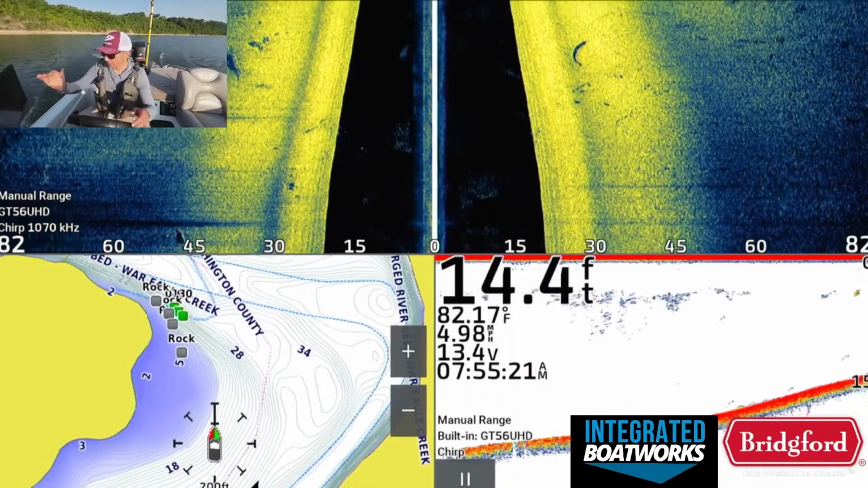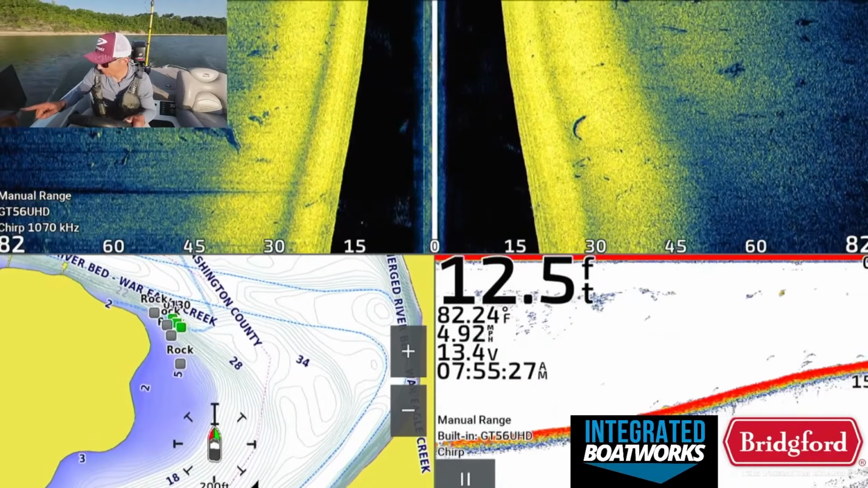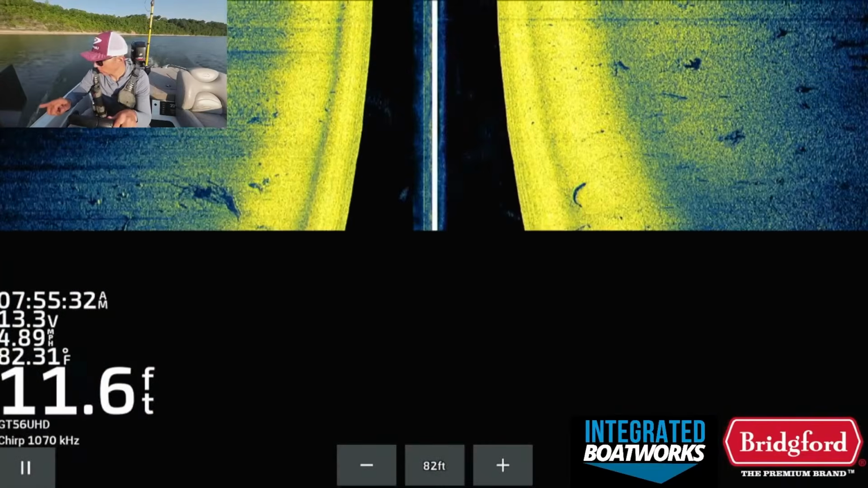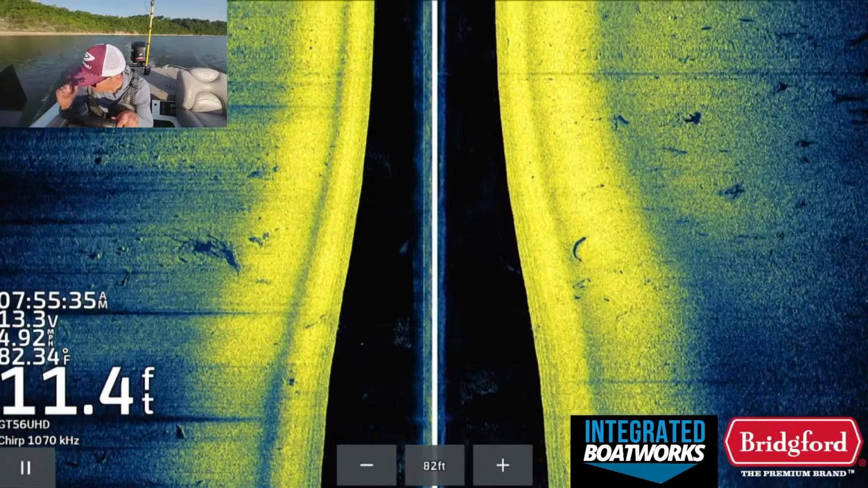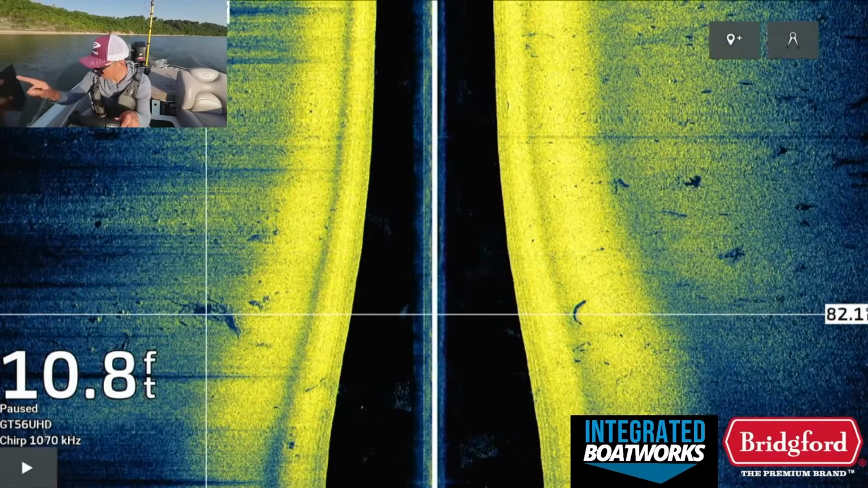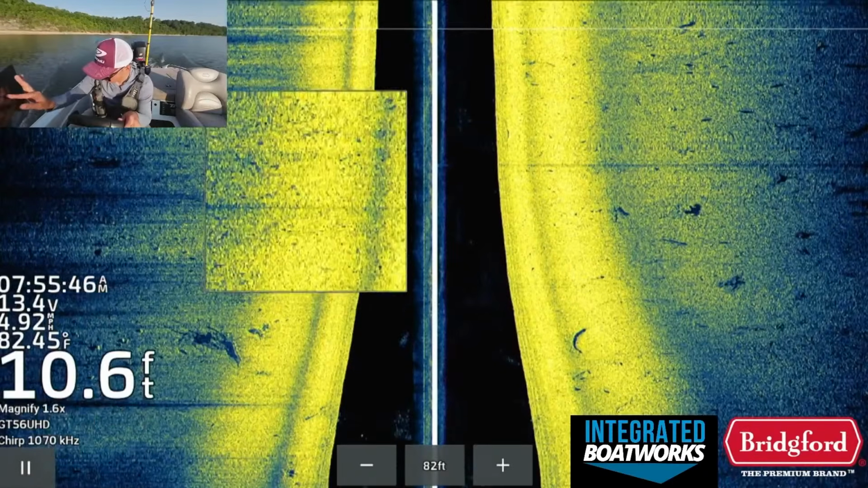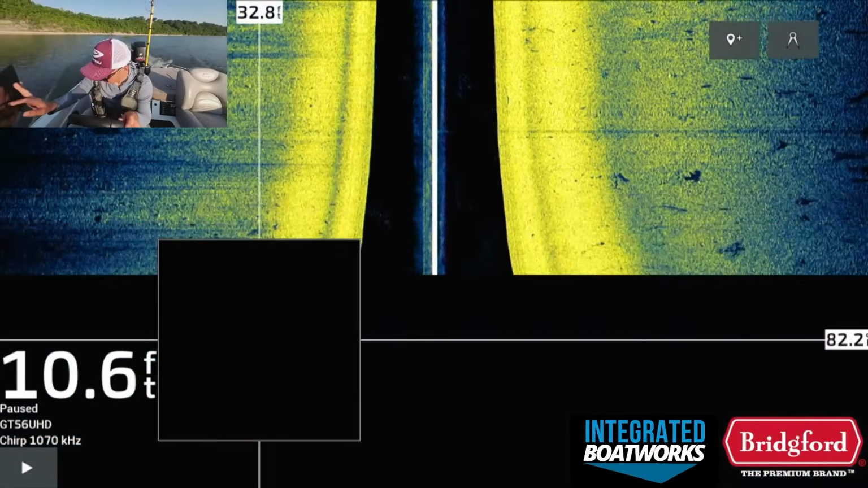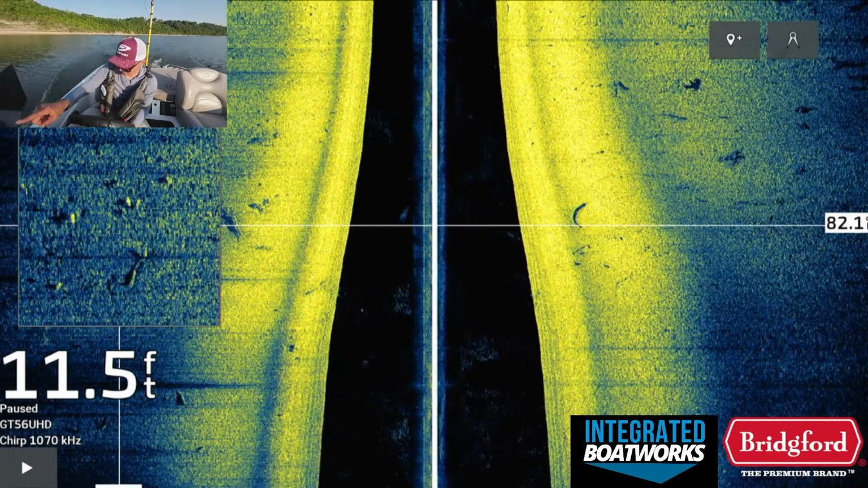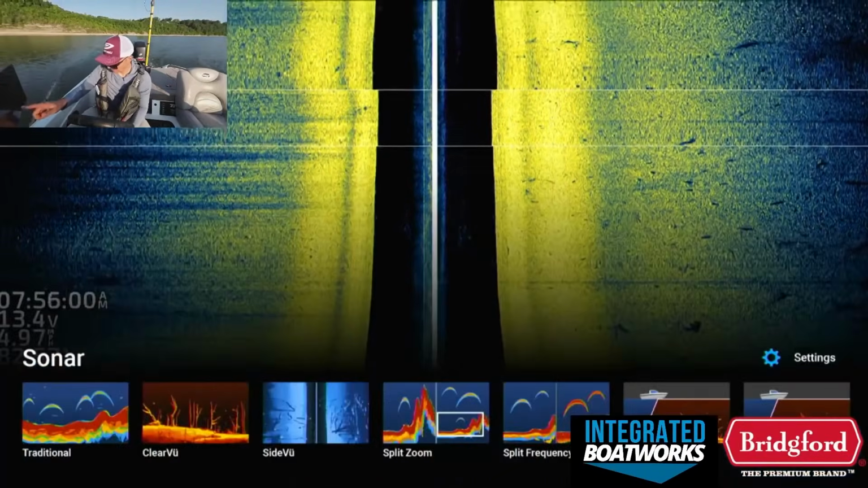There's brush out here, which, I mean, that looks pretty good right there, even just that on the side scan. You can see there's a nice brush pile. Doesn't look like there's anything crazy around. There's a couple fish though I can see down there, right there. If we zoom in, you can't really see it super well, but right there, there's a handful of fish next to that brush pile. So that might be something to go check.